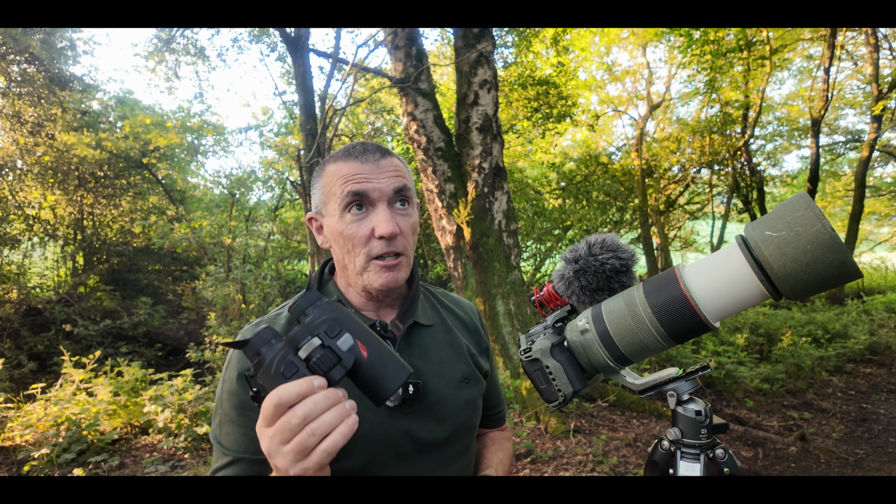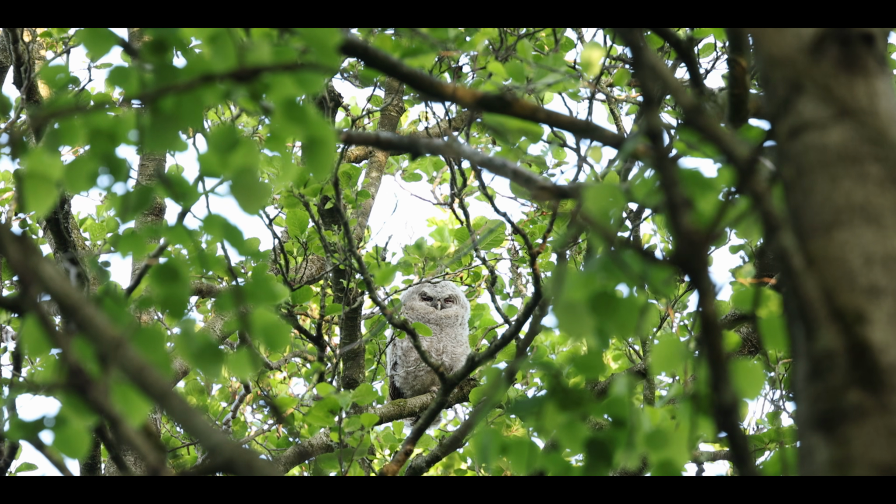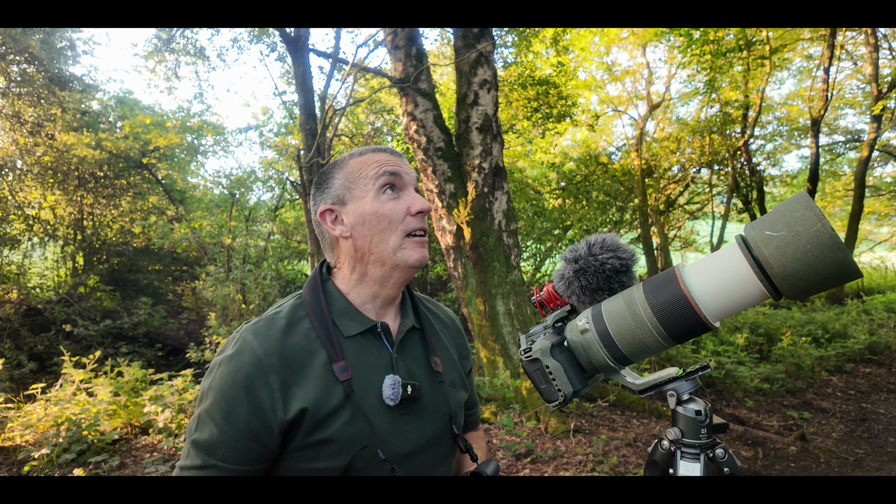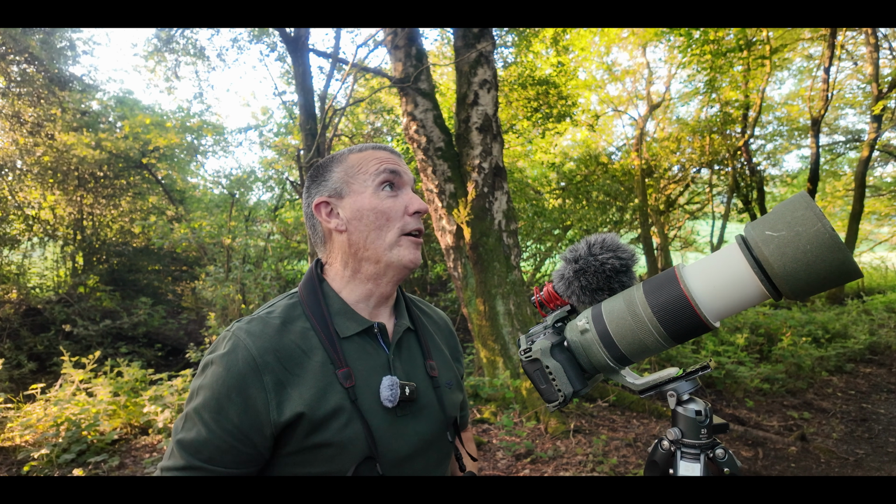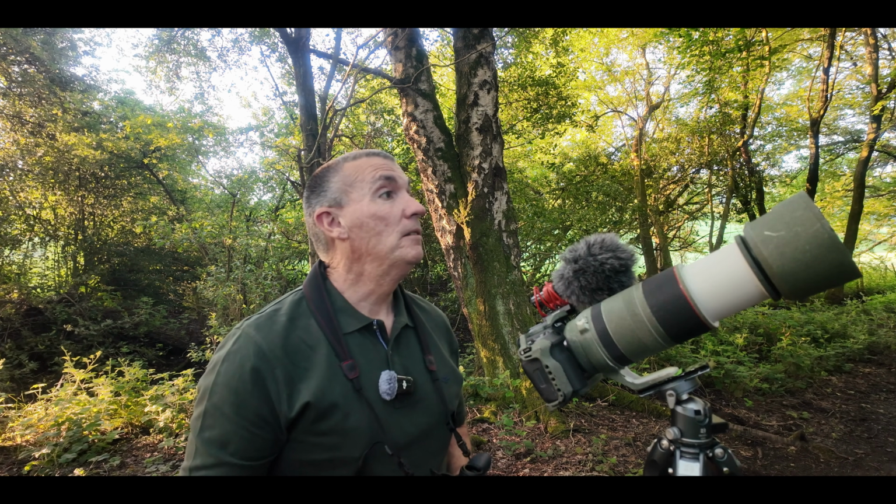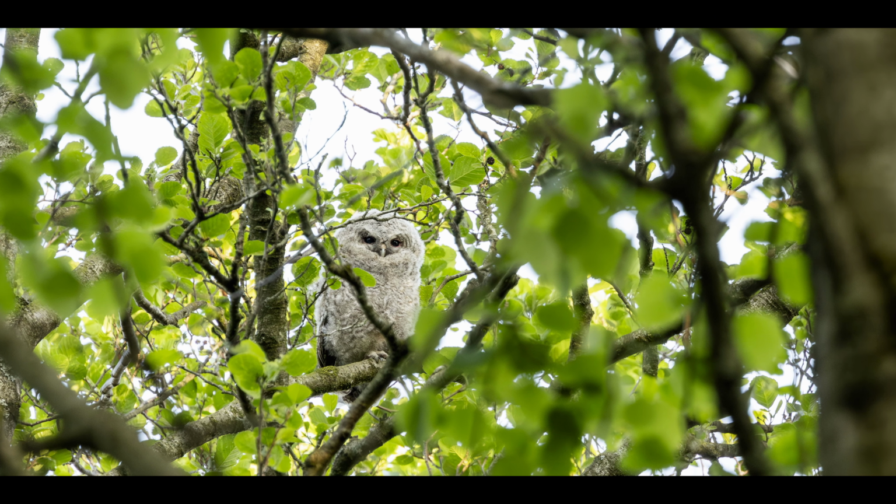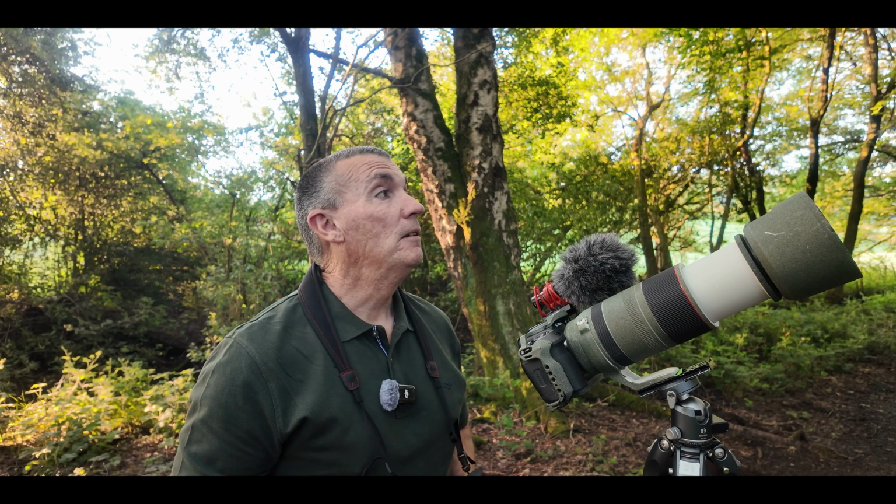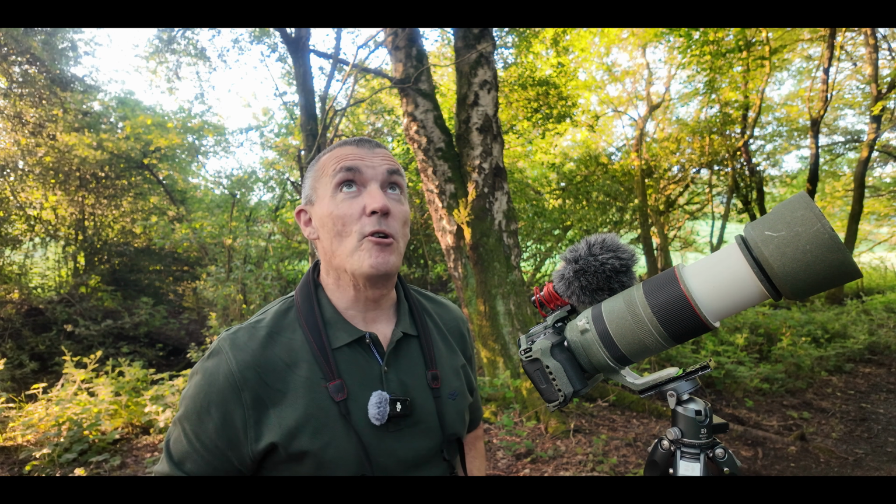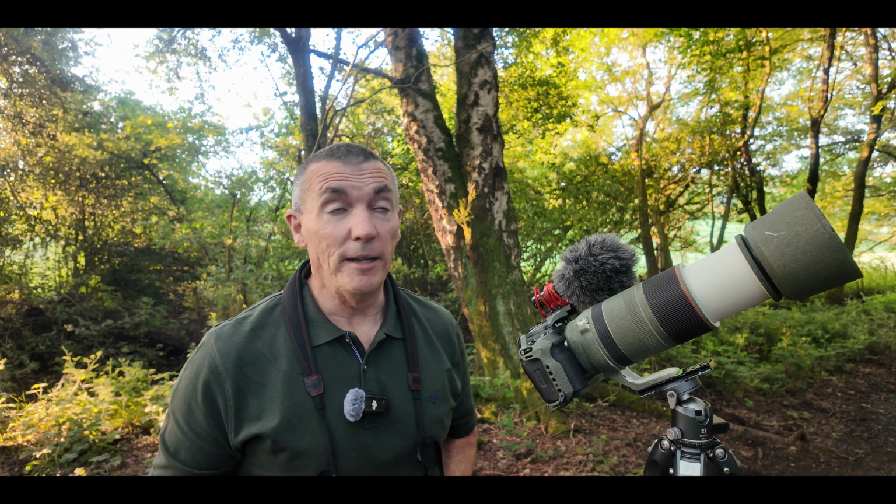Yeah, using thermal binoculars to locate your subject, whether it's a wild deer or a little bird in a tree, the Quest H35R thermal binoculars certainly are proving their value and worth, that is for sure. Okay, so I now know where the owlet is. Now let's try and find mother, because she won't be far away.